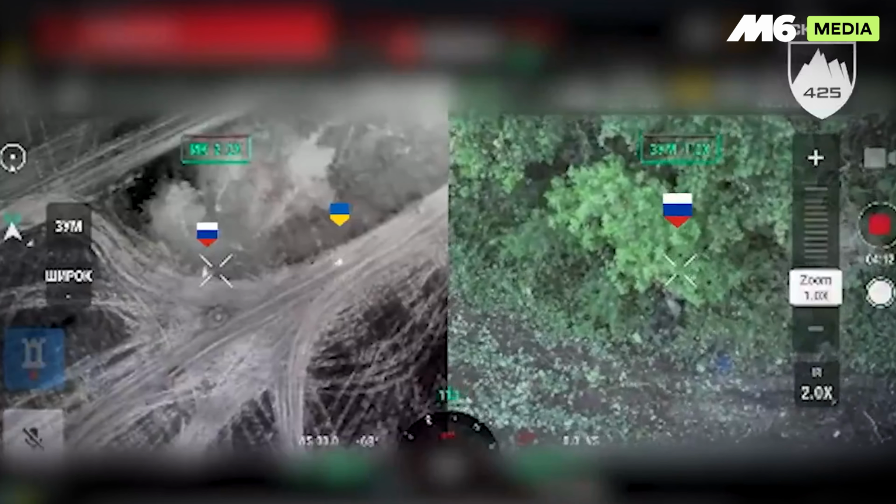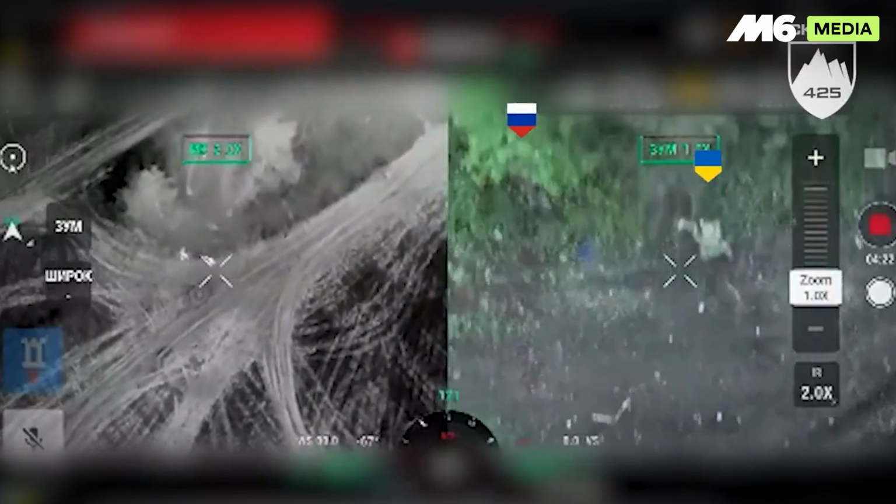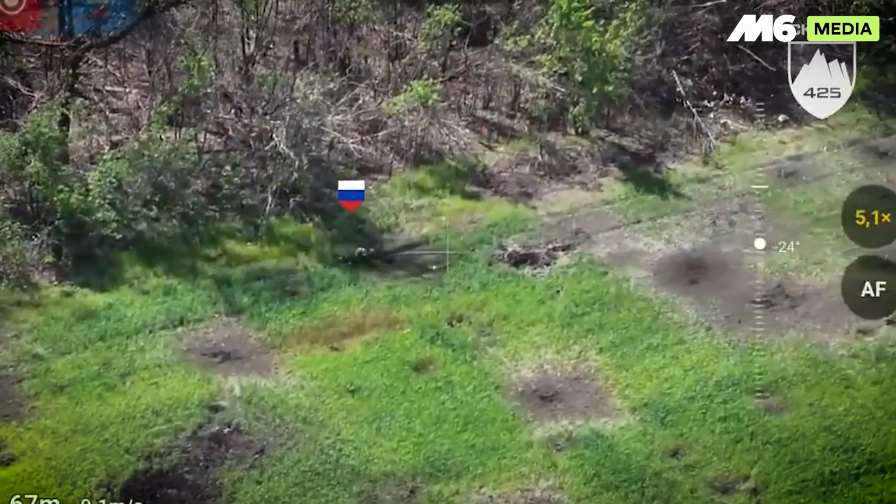Later, a Russian observation post unaware of Ukrainian activity is engaged. Ukrainian marksmen fire from a distance, and an assault trooper moves in to verify the results. 2 Russian soldiers are killed.